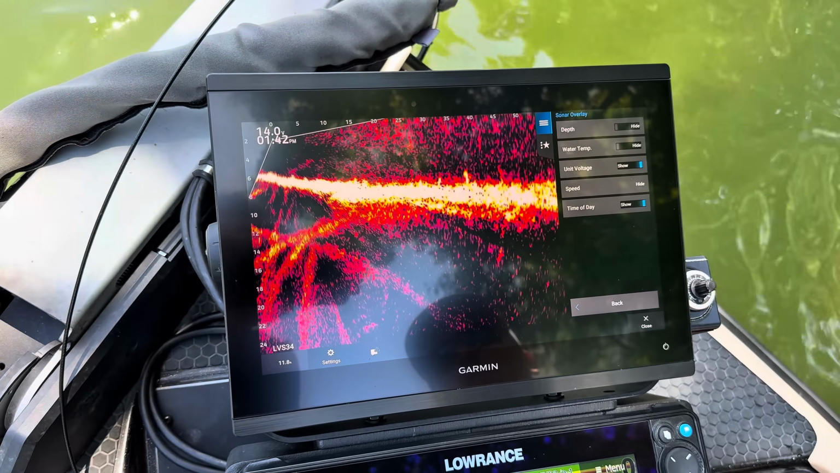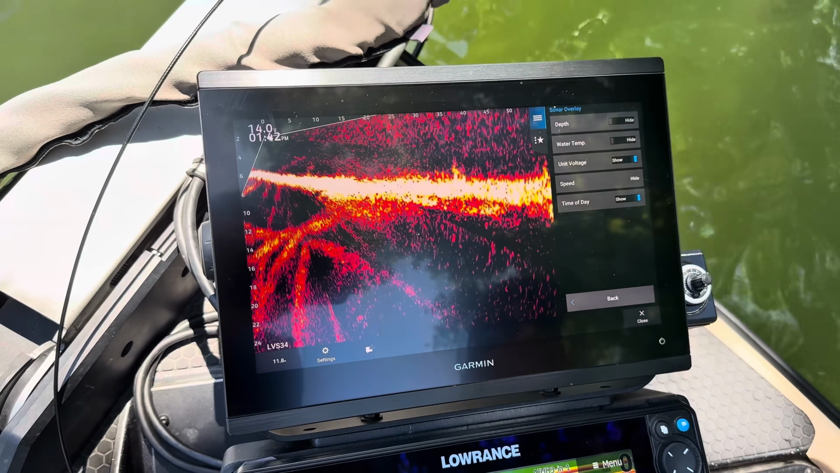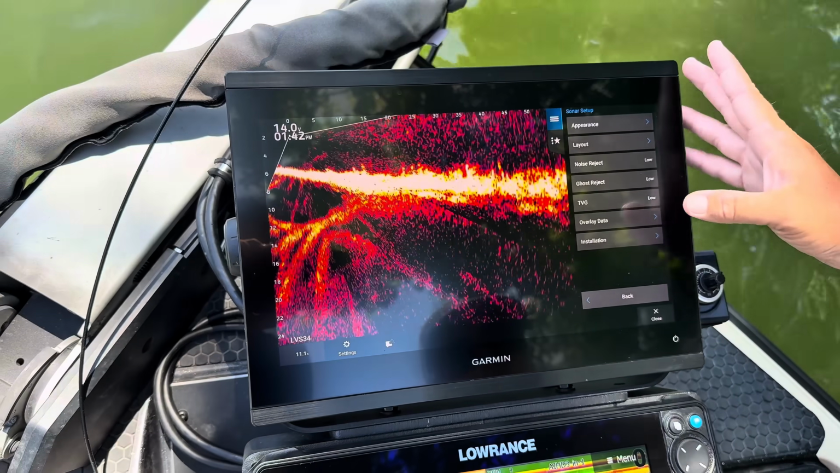My stuff usually stays around 12 to 14, or 12.8 to 14 volts. Pretty good happy medium number. Hide the speed and then time of day. Make sure I'm not late for weigh-in.